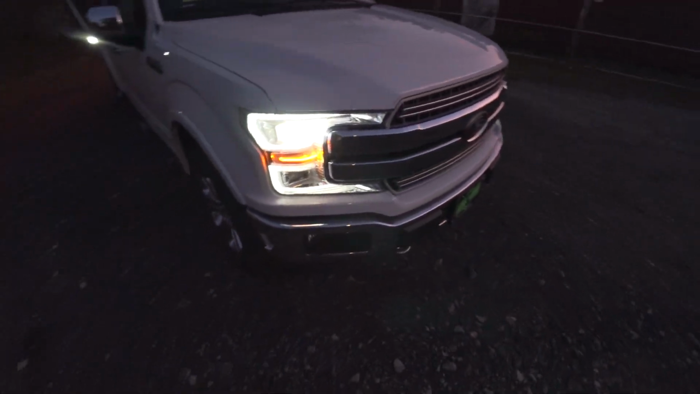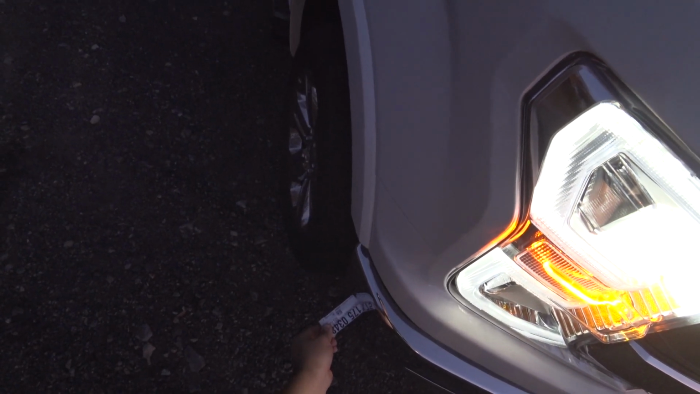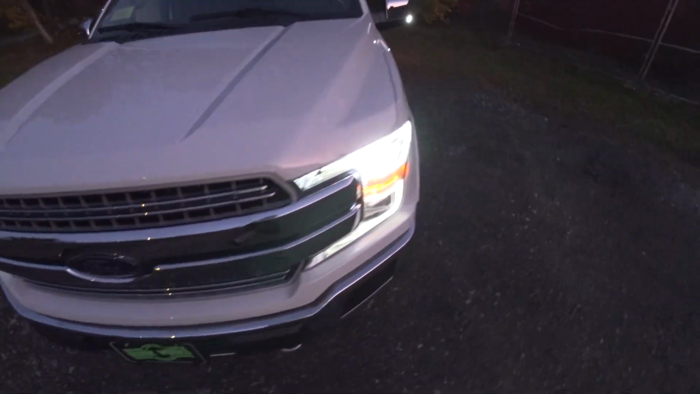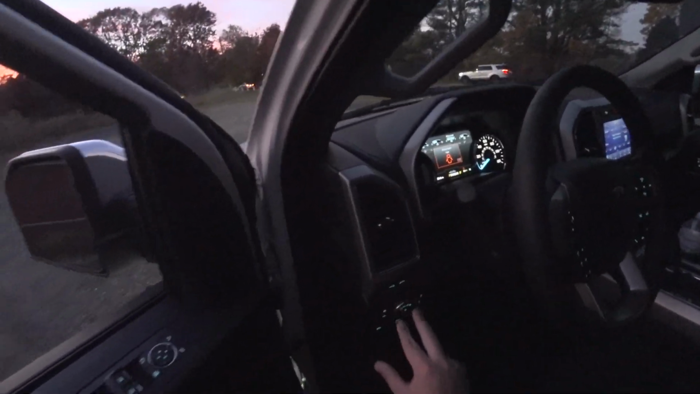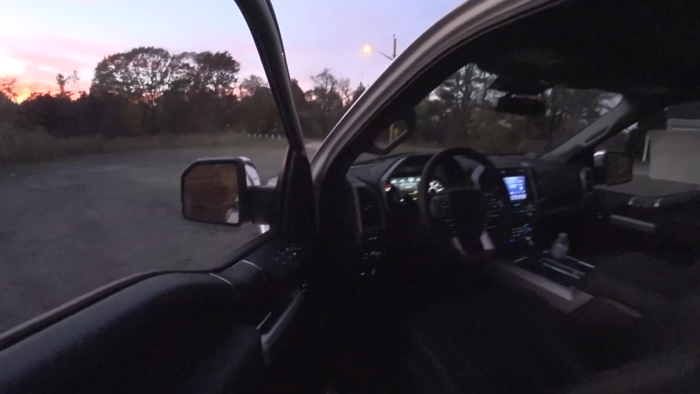As you can see, those lights are bright. Absolutely beautiful truck. I'll go ahead and I'll shut those lights off just because they're so bright. Oi, I'm an idiot.